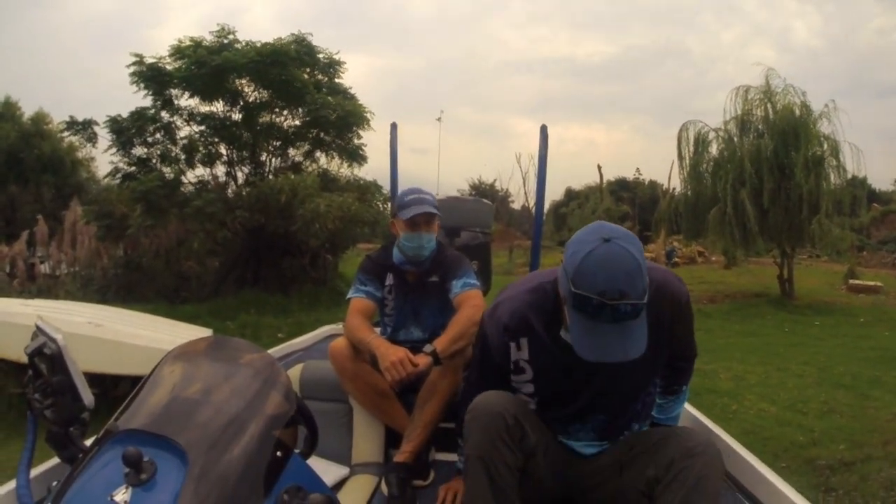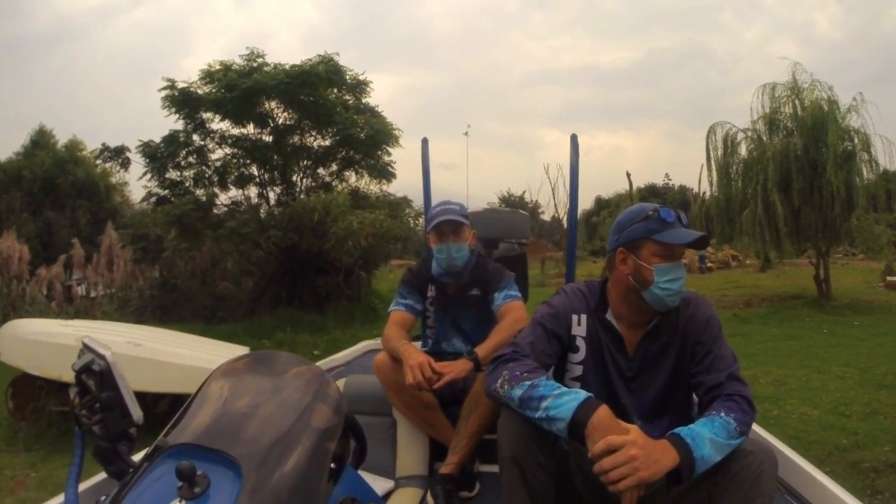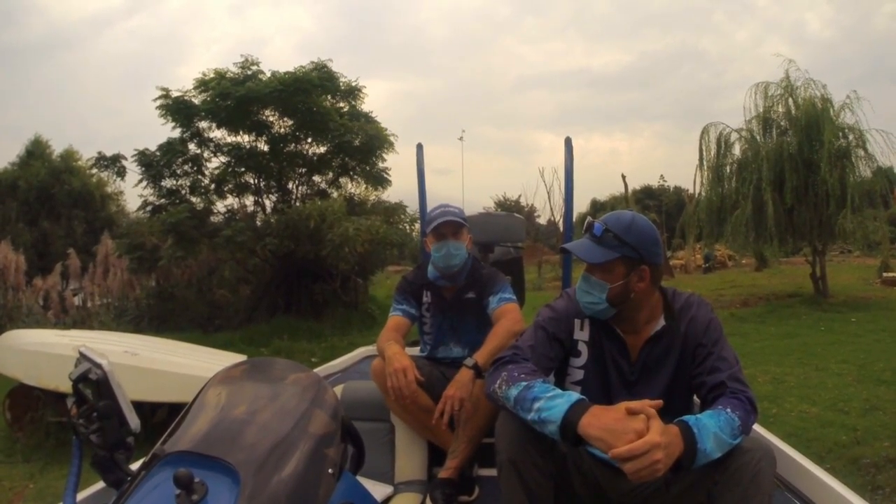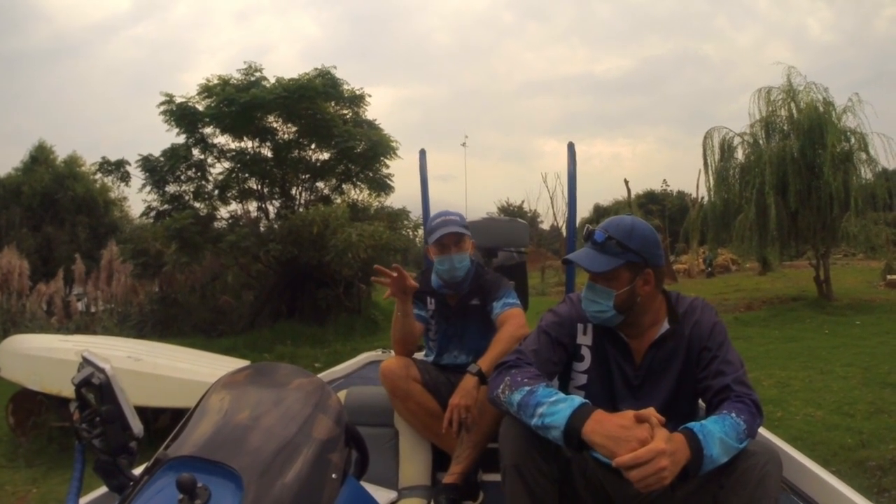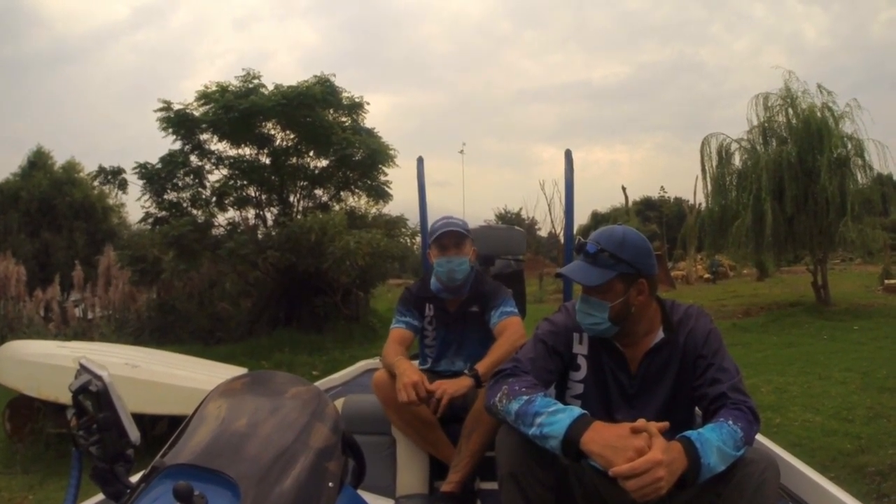Yeah, look, obviously the different modes is a different application entirely, but I found the Scout mode was beautiful to search and cover water and see what's up in front of you, what's coming up ahead. And then obviously forward view, if you want to concentrate on that piece of structure and pick it apart. So each one has its own application, but yeah, I love it.